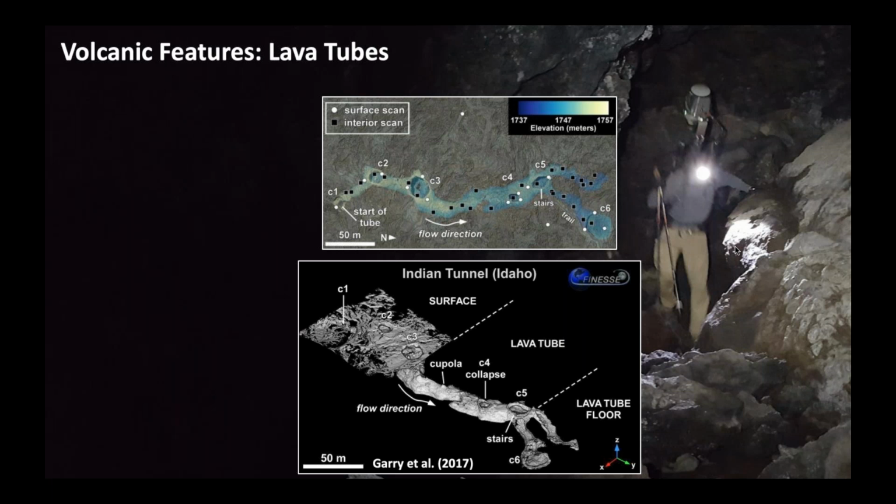And he's been studying a place called Indian Tunnel, which is at Craters of the Moon, for a couple of years. He's been doing this with the survey team using tripod mounted scans. What you see are about 50 different locations where he's scanned using the tripods in order to create this incredible three-dimensional reconstruction of this lava tube, and better understand how the lava flowed.